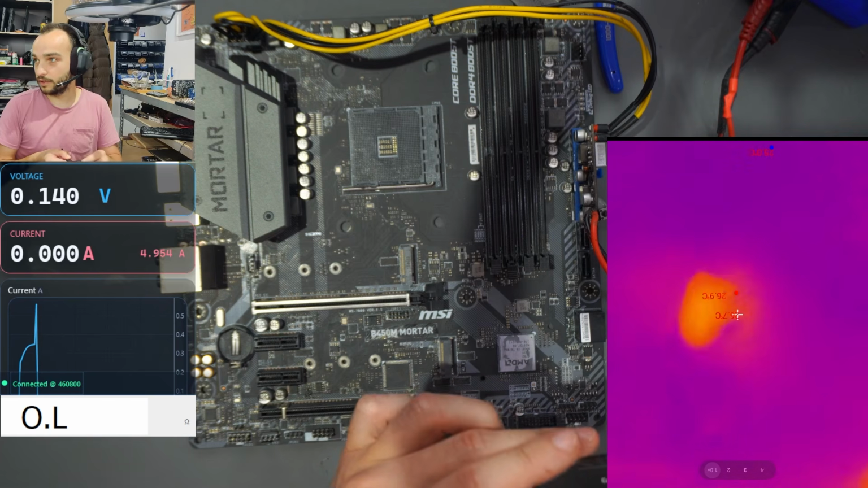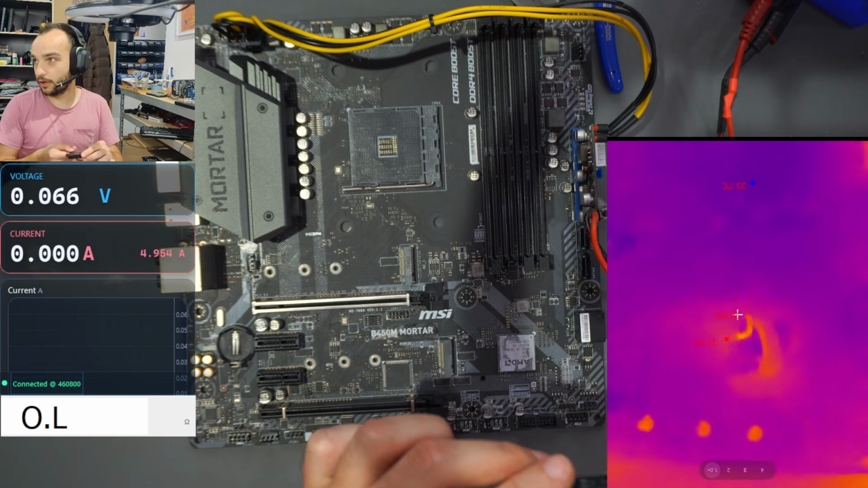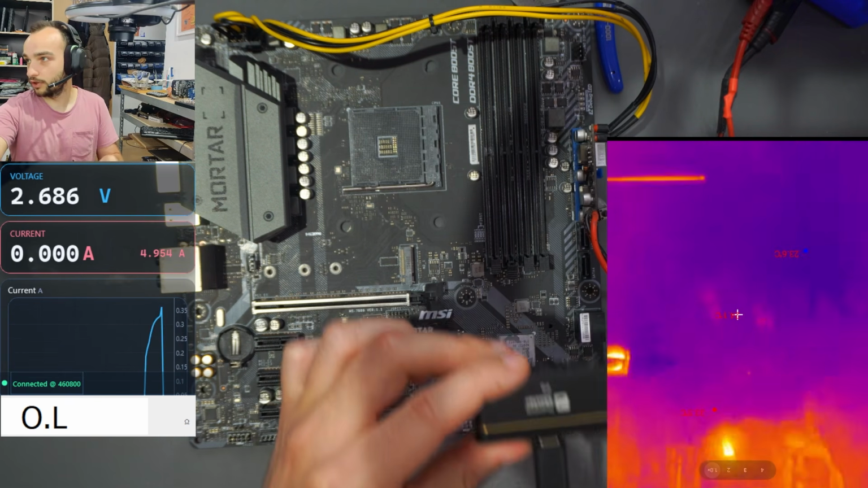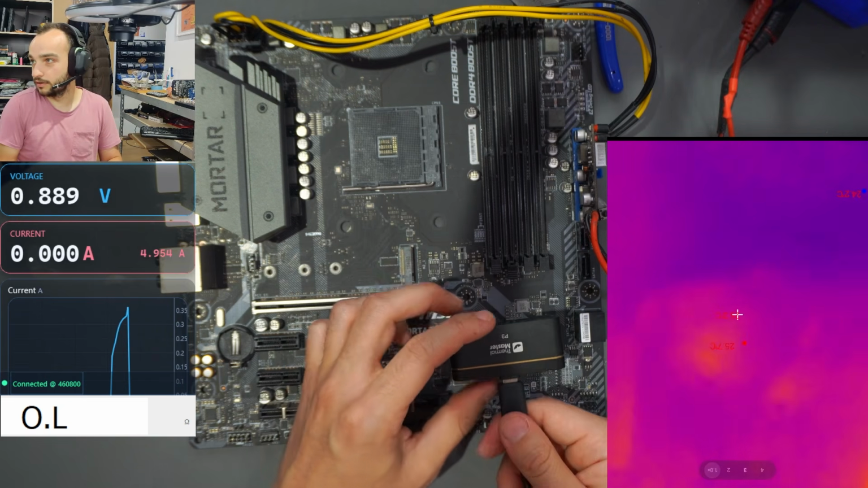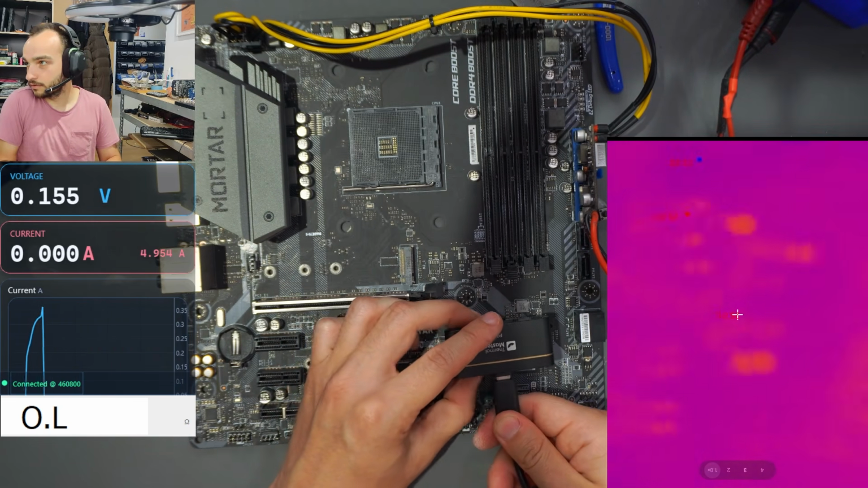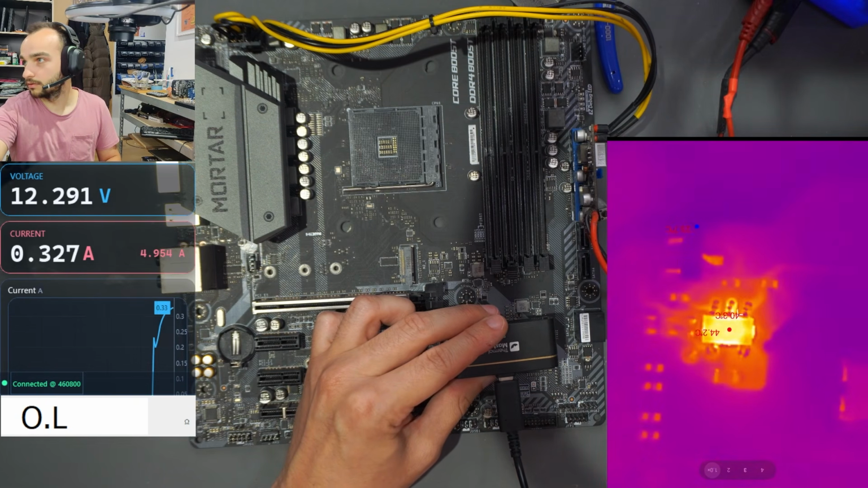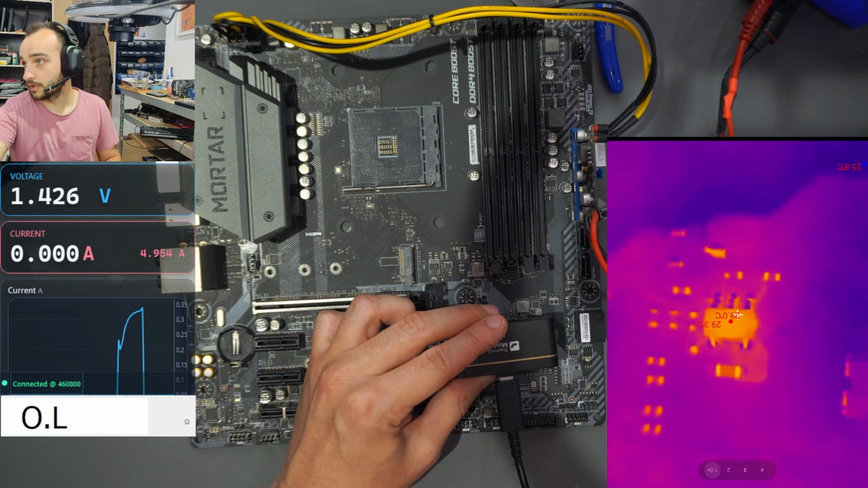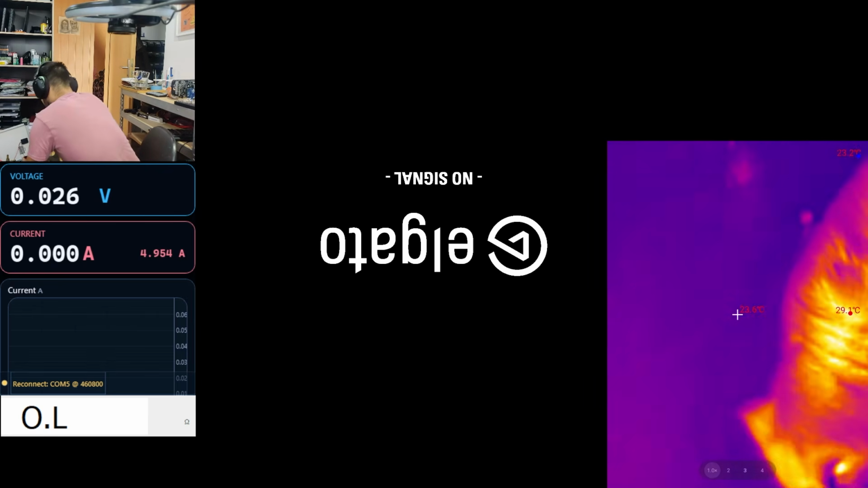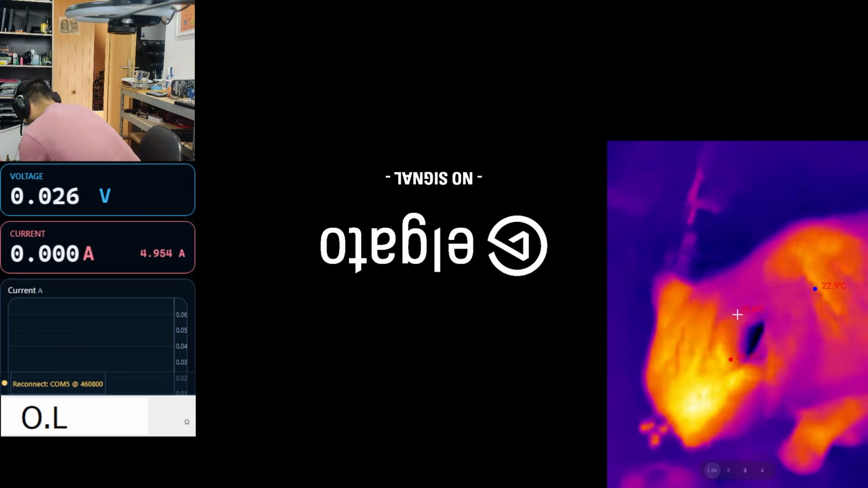And like I showed, you first can go very far away, get the focus right, check where you have a heat spot, there's another heat spot, then going closer, adjusting our focus, and seeing what exactly gets hot. Very well to spot. And I also had to capture a part, seeing how my cat is eating some snacks.